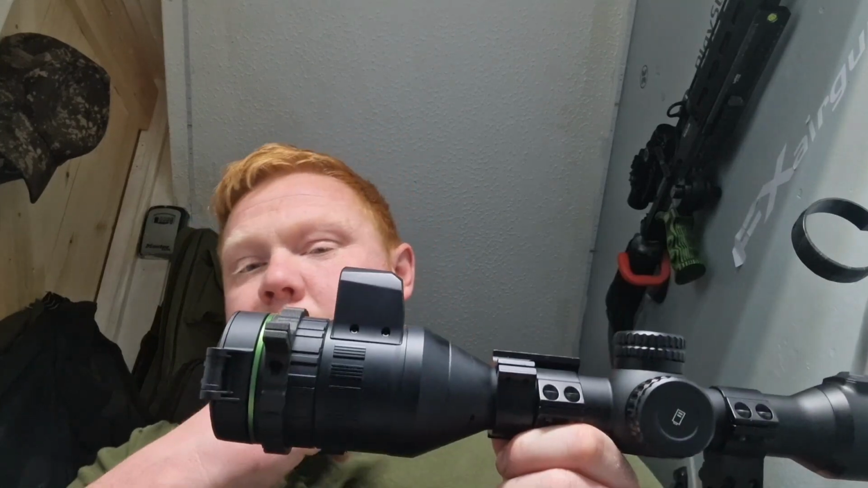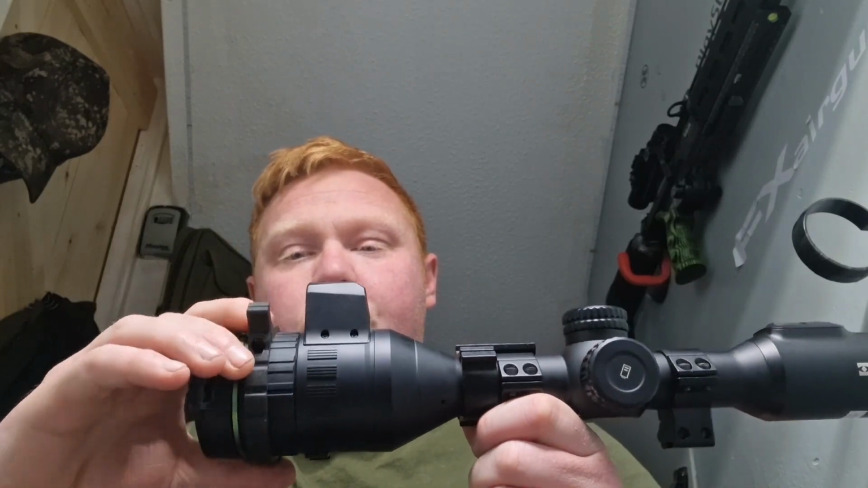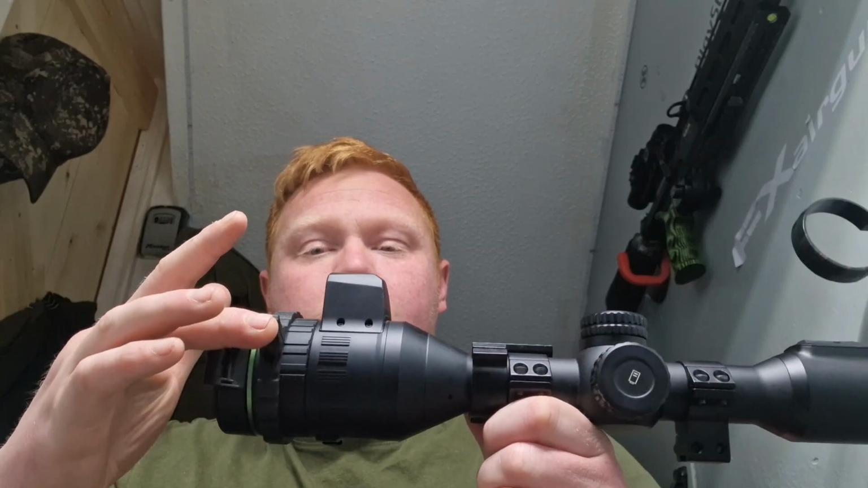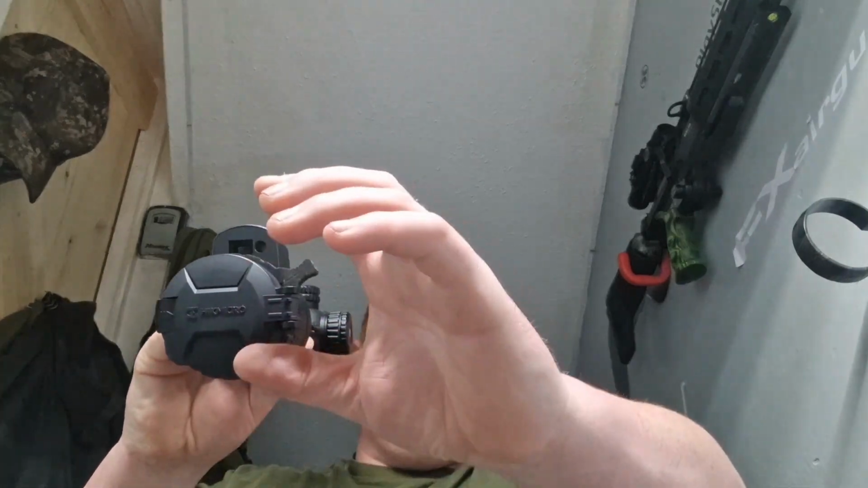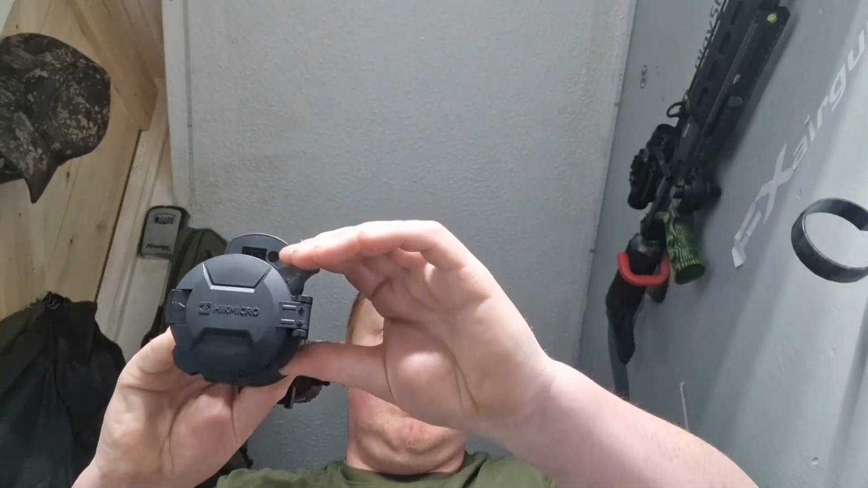Another massive upgrade from the older Alpex is the focus ring. That is silky smooth. That is literally no effort whatsoever. I've fitted the throw lever to this just for the fact that when you're actually mounting the scope on a rifle, it is quite a stretch to reach, so adding a throw lever just made that a little bit easier. That's just a 3D printed one.